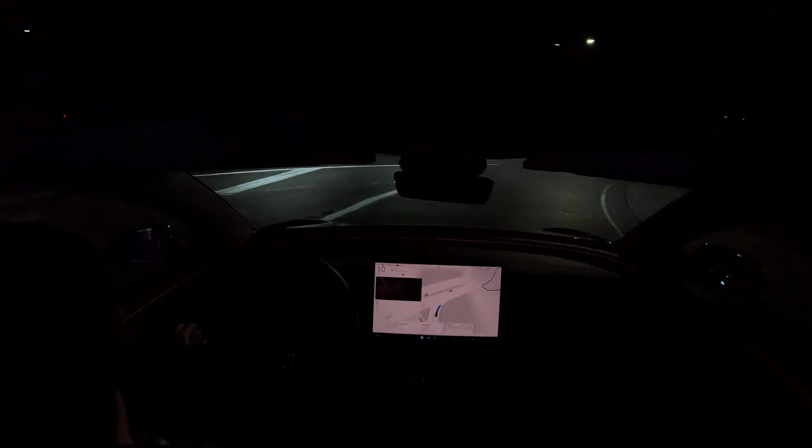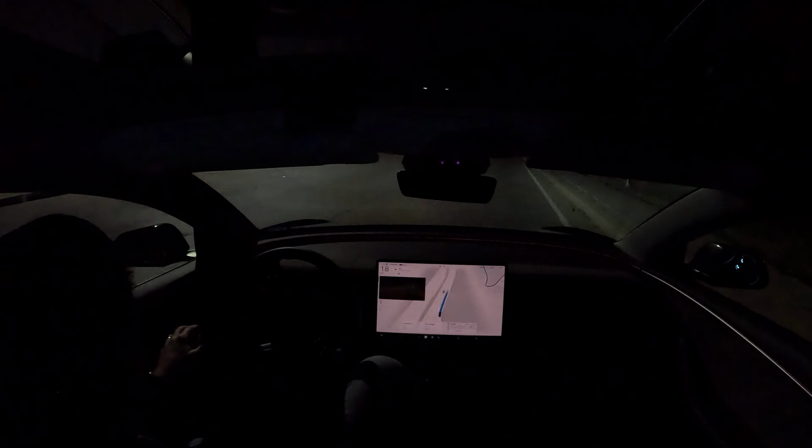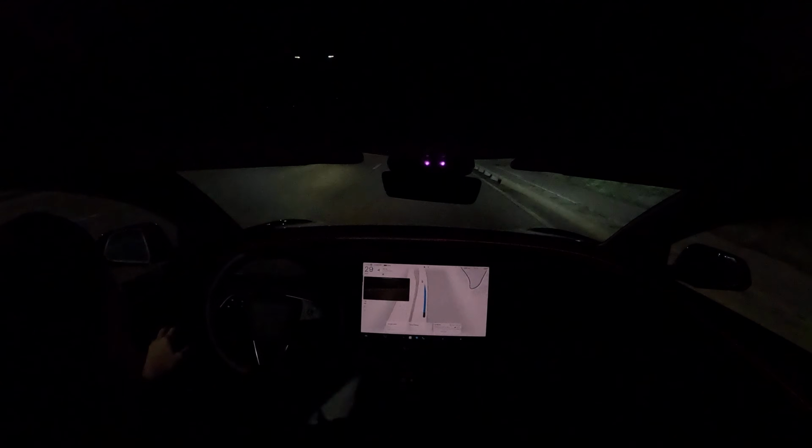So we have a yield here. Tesla checks, commits, and goes.